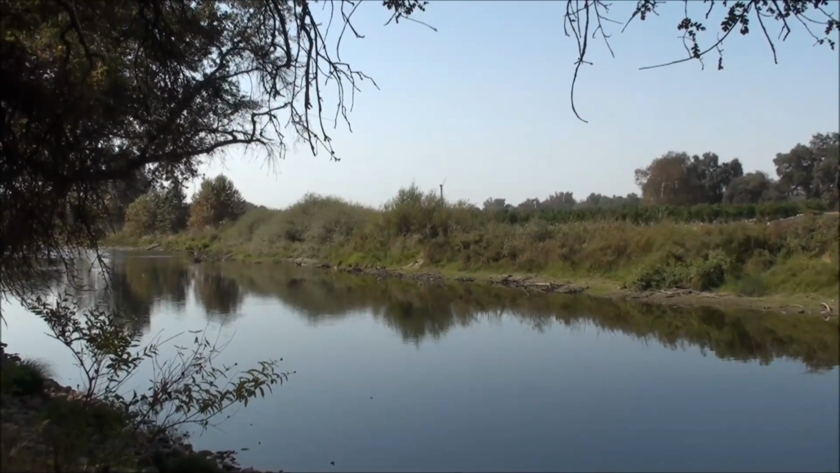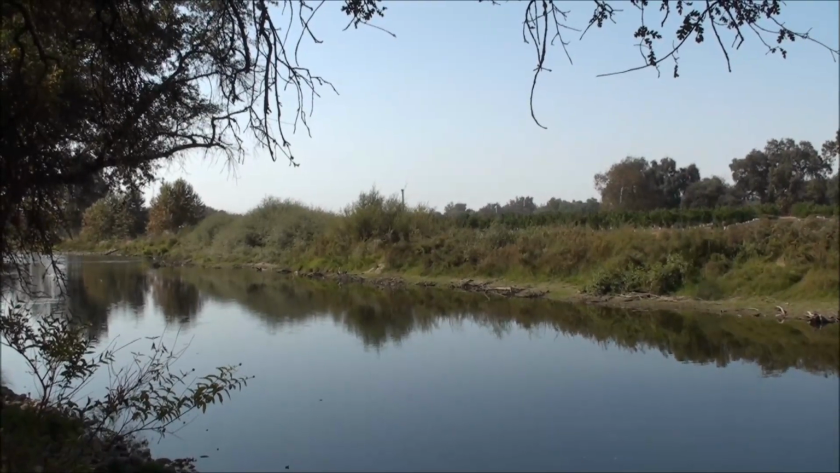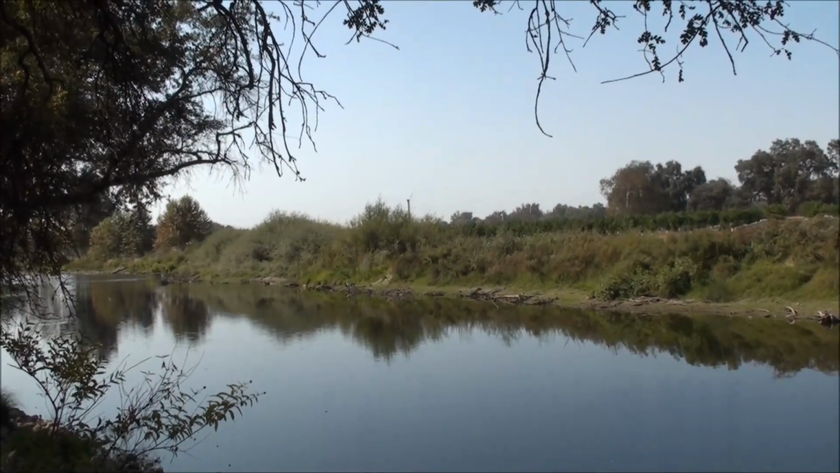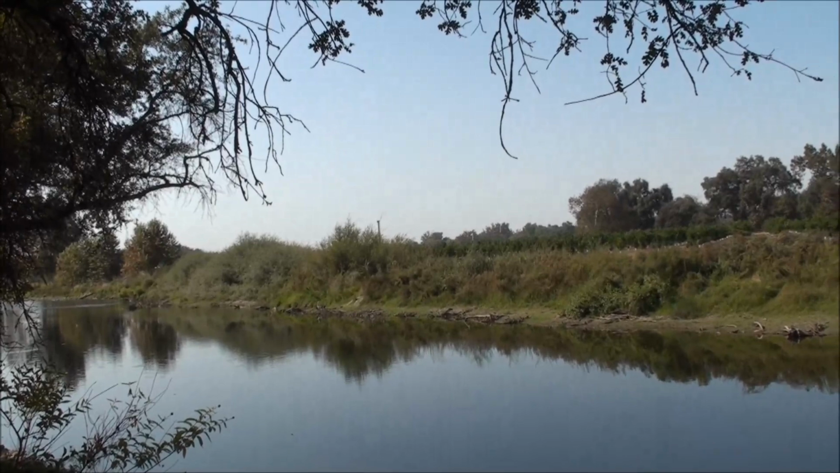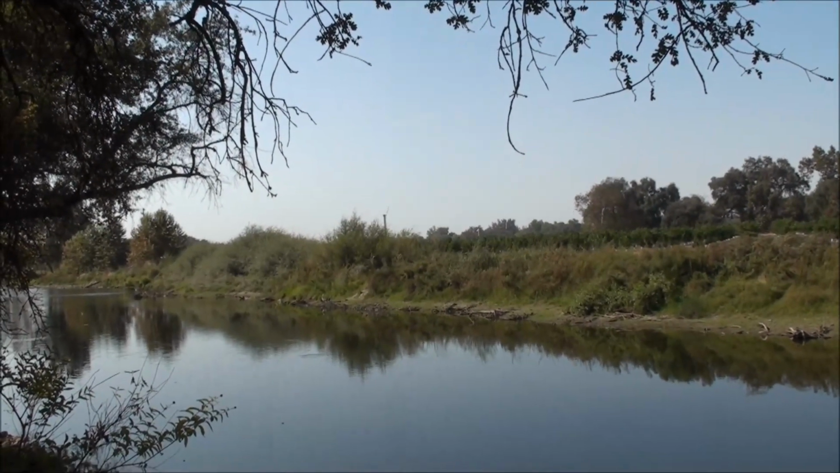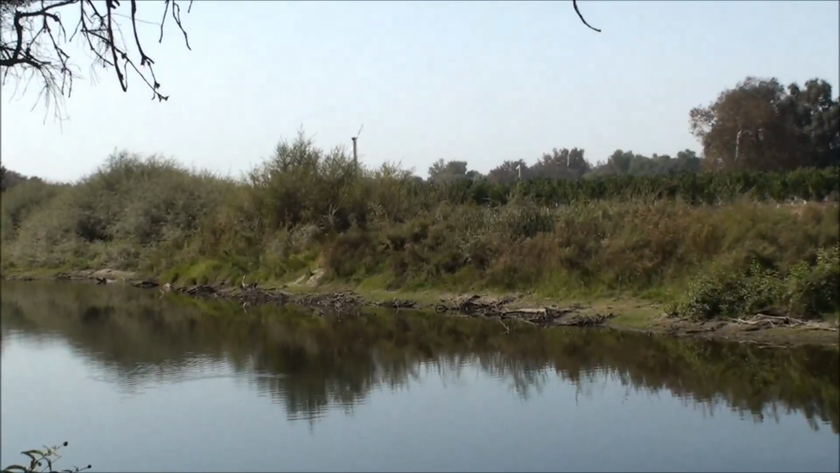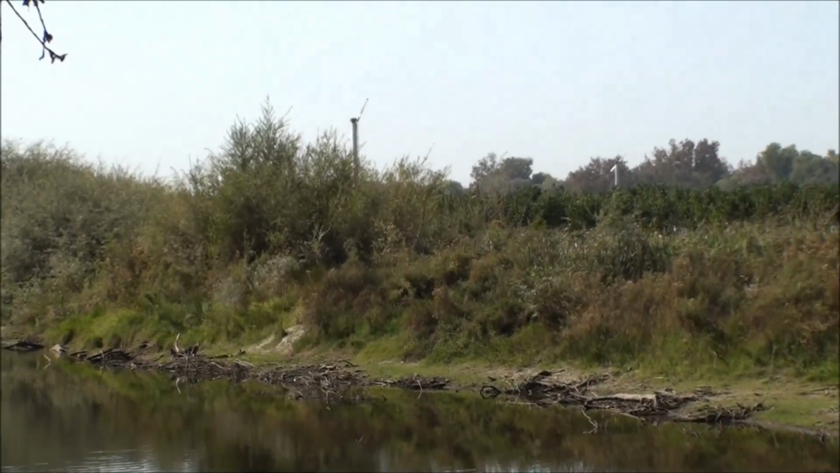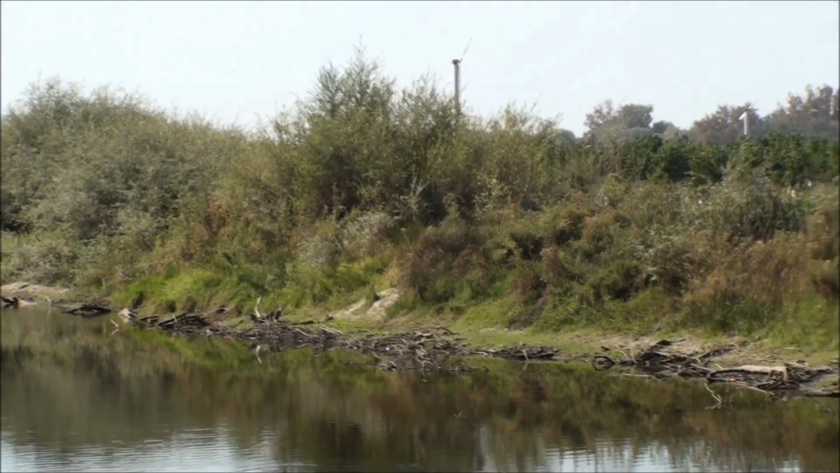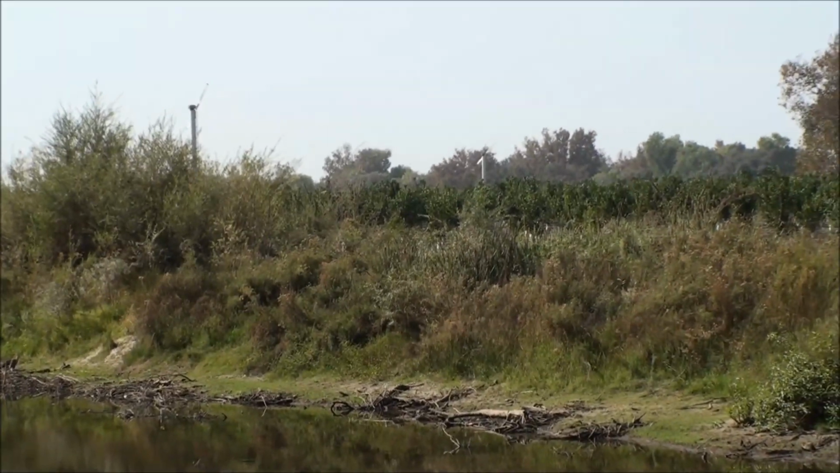But you can see the strategic advantage the Sasquatch has when raiding these various orchards that are here nestled along the Sierra Nevada mountains here around Avocado Lake and the Kings River. And I'll zoom in here just so you can really see that thick vegetation right up against the water and right up against the orchards there.